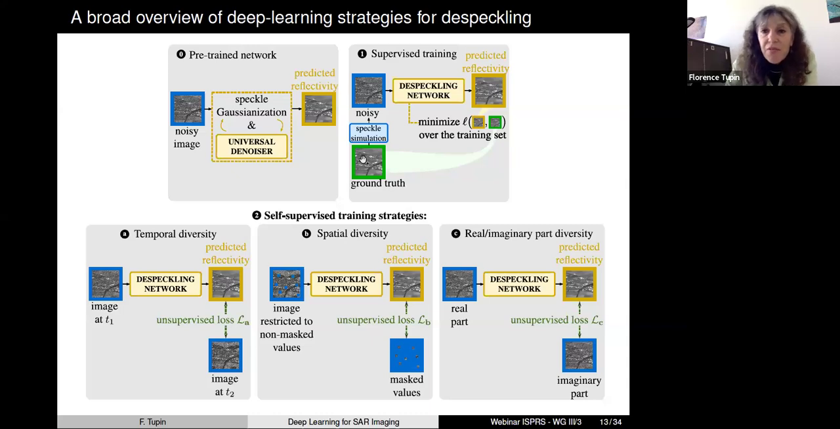But you have two main difficulties in using these supervised training frameworks. The first one is that with SAR images, you do not have any ground truth images, because each time you are taking a SAR image, you have this coherent imaging process appearing, and you will have the speckle phenomenon in your image.